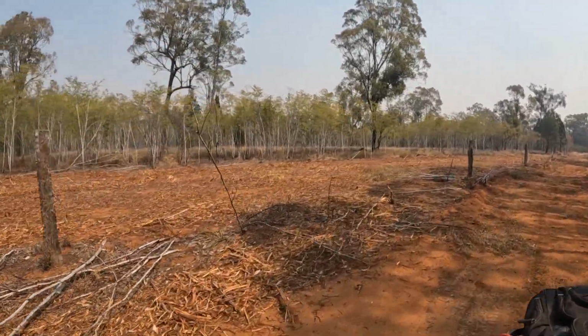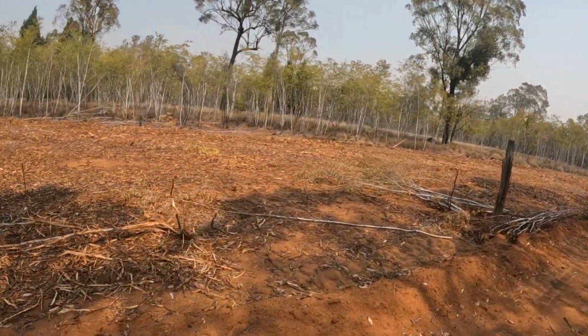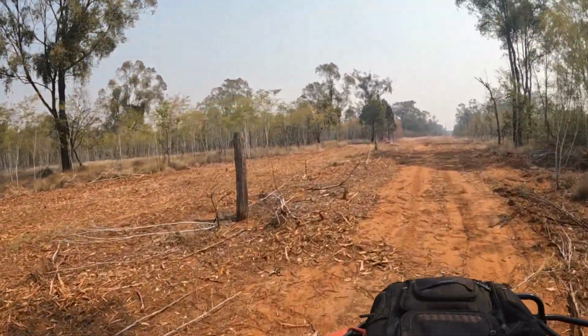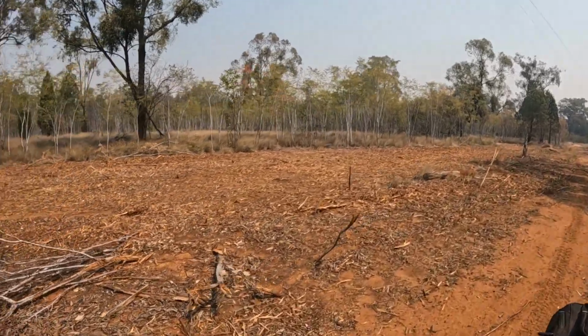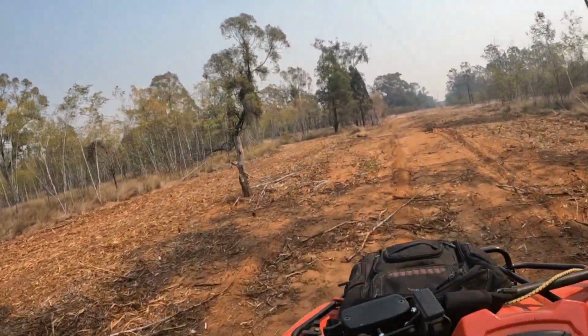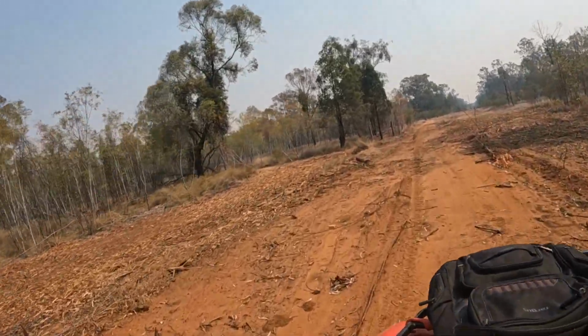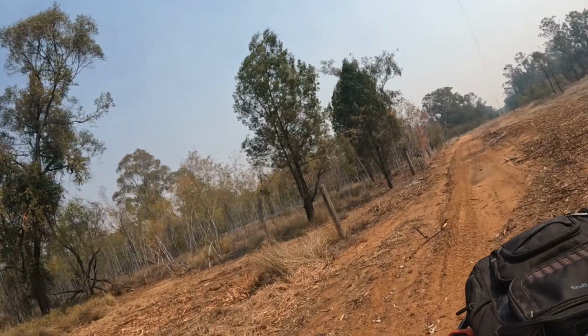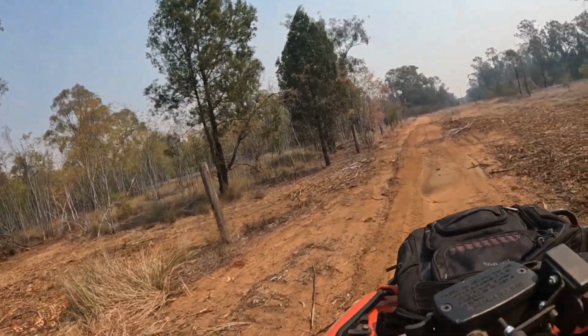I'm not going to ride out along there, but that has definitely cleared virtually a fire management line all the way along that fence now. But I don't want to go along there anyway because of those 25 or 30 or 15 or whatever dead pigs that are up there. And yeah, no, stuff that.